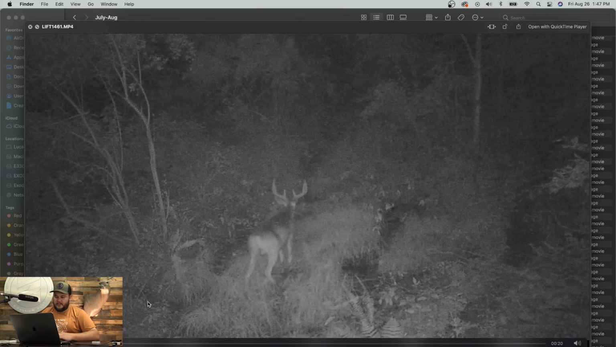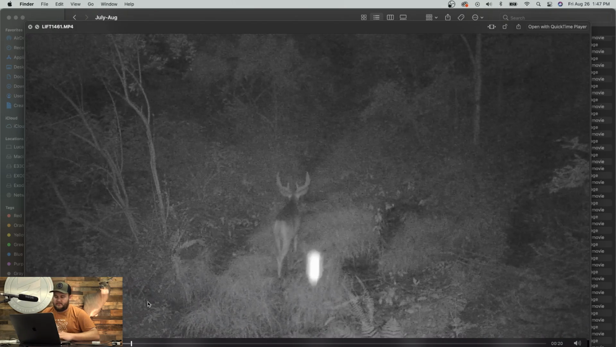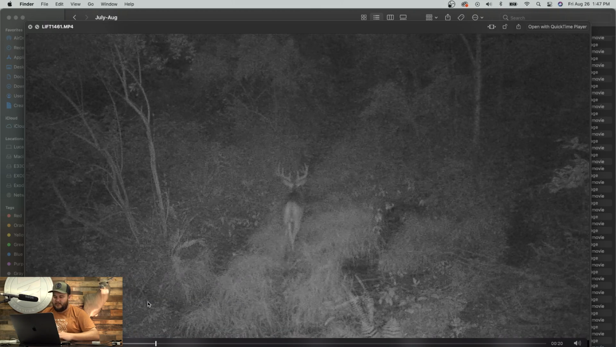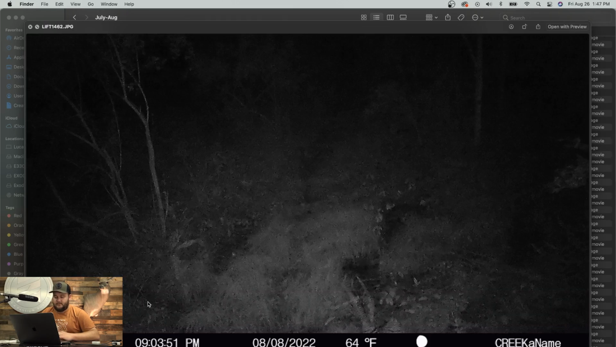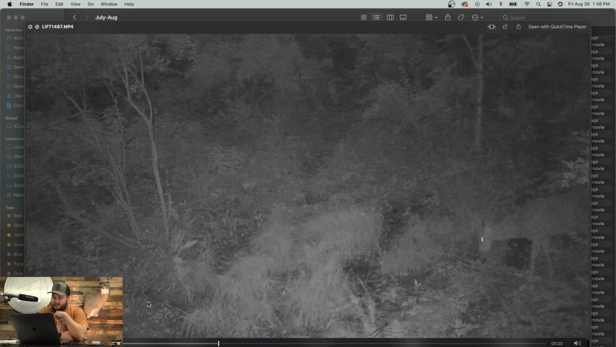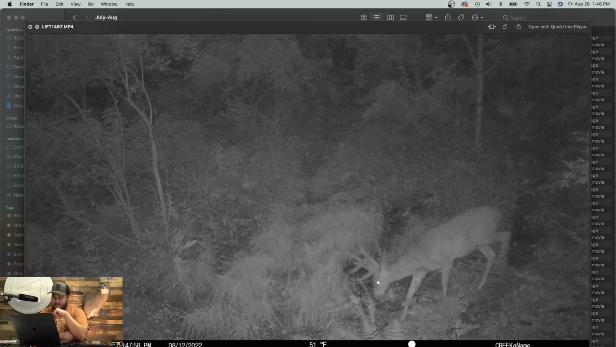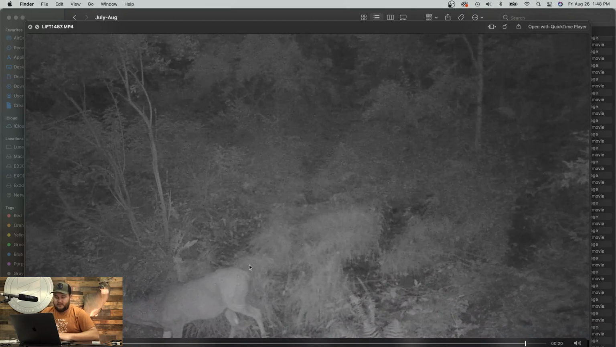Looks like the big 10 again. Can't tell. Yep. You can kind of see the start of his G4s there. Super solid deer. I'd shoot him all day. Ooh, there he is. There's that 8 point again. Just a solid Pope and Young class deer. He would catch an arrow for sure.